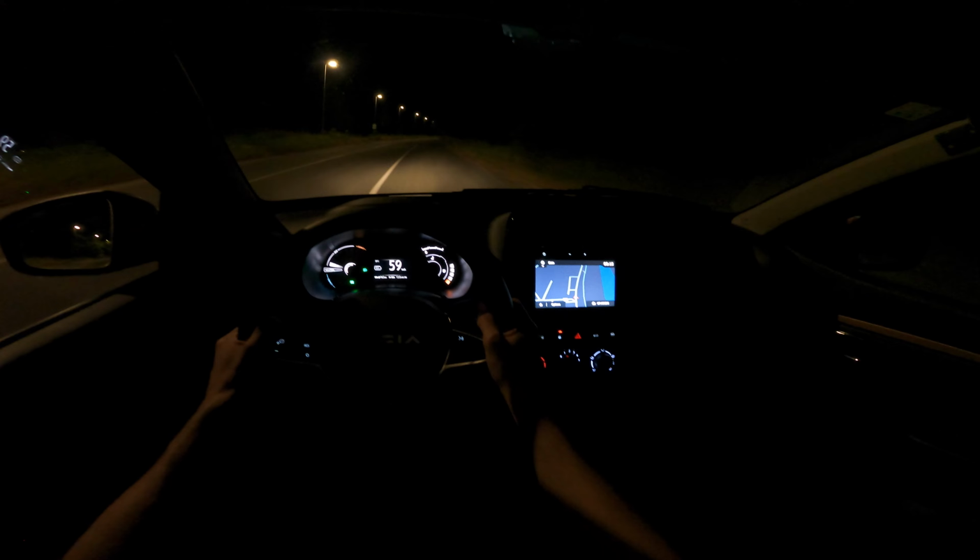Now this sound is annoying. I'm not sure where it's coming from. It is definitely annoying. It's some sort of plastic or electronic sound. Let's see if we can speed up to 130 at least. Have downhill, so you can hear the speed or the wind noise.